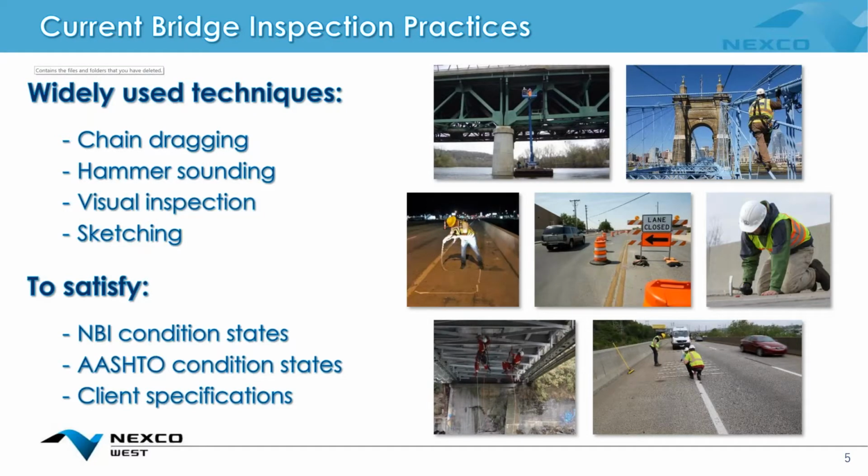So right now, some widely used techniques to evaluate bridge decks include chain dragging, taking a chain across the deck. And of course, this requires closing the target portion of the deck that's being inspected. The same with hammer sounding, so physically tapping on the deck and listening to hollow areas.